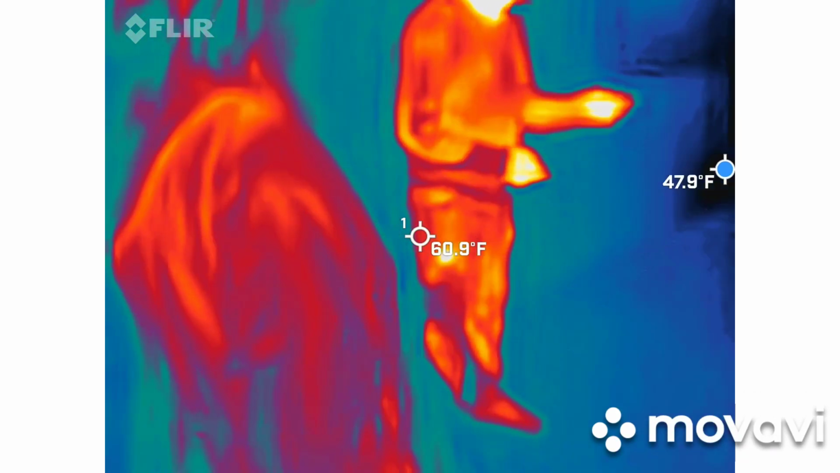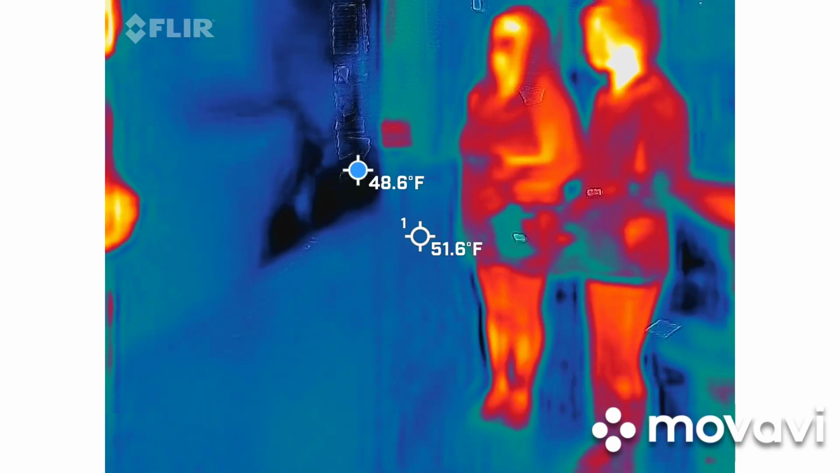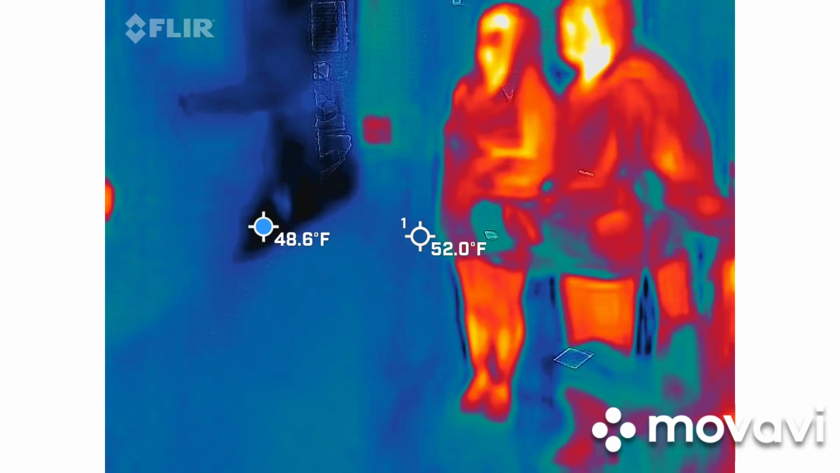Any other terms pop up besides town? I am excited about that. So we'll see if Charles pops up as we leave here. That'll be very interesting. All right.